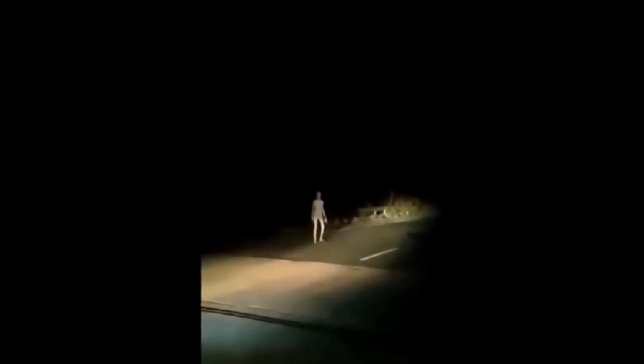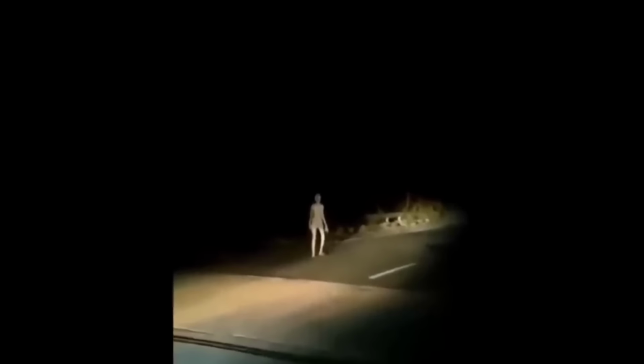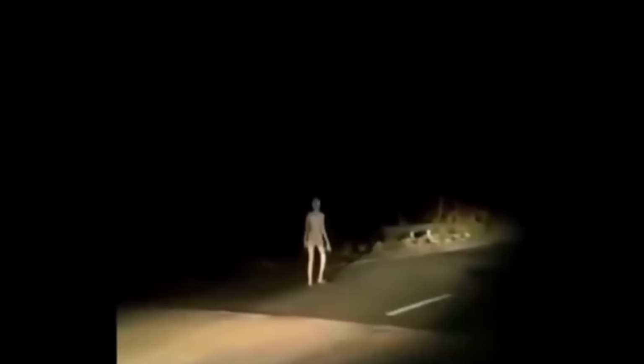This video is from India, where some bikers recorded an unknown creature walking down an empty road in the middle of the night. This creature looks humanoid, both in its posture and walk, but the weird thing about this creature is that its skin is pale white. Also, there's something about its head and facial features that makes it super unsettling to me. The bikers are also a bit hesitant and scared to cross because of this creature ahead.